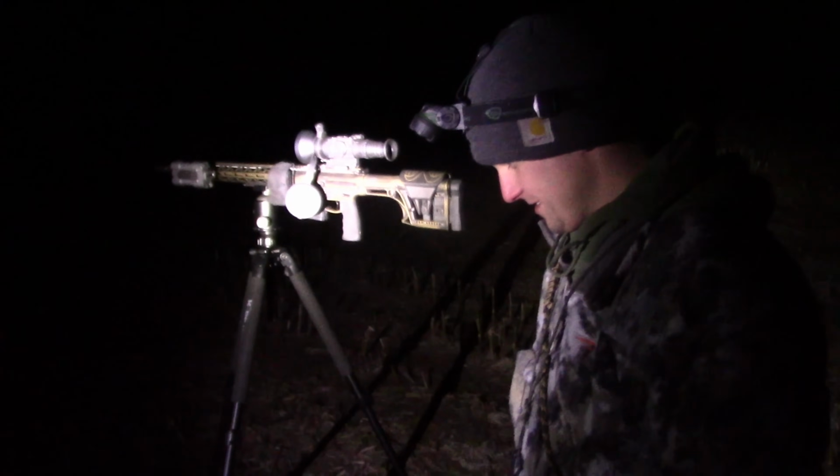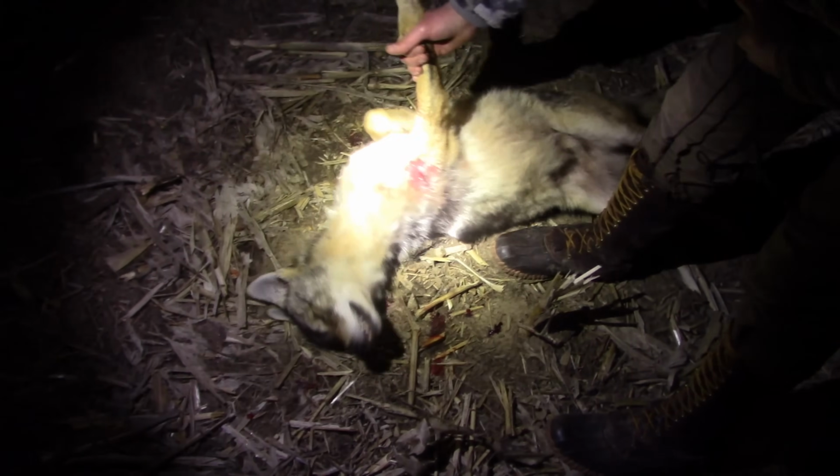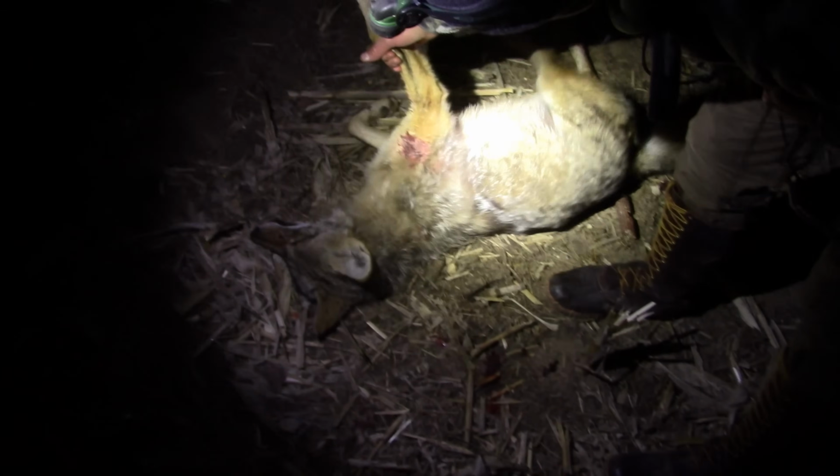Looks like both you guys shot it, eh? There's definitely a couple of holes in him, ain't there? One on his head and one on his shoulder. You put a little hair back on him, and he'd be pretty big. Yeah, absolutely. Now he doesn't have to worry about it. Well, cool stuff. Glad you were able to come along and experience it.